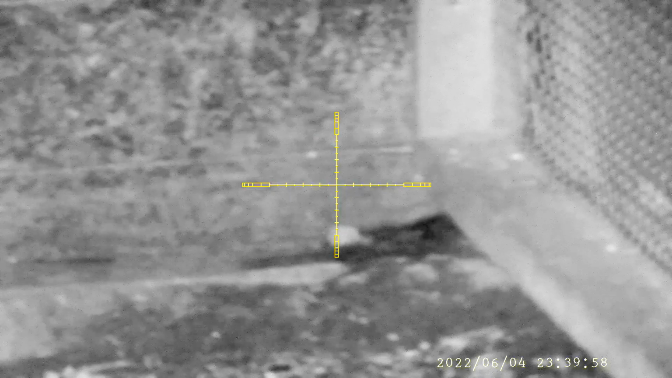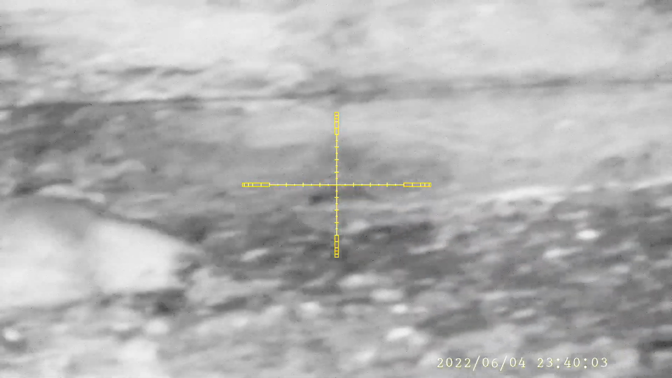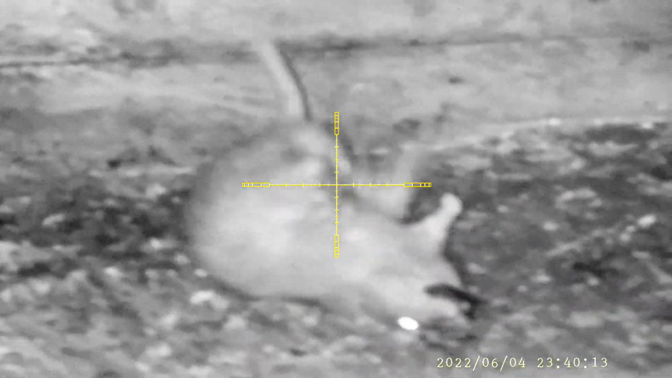Now that rat was only about 5 yards away. For holdover I was almost off the bottom of the reticle. In fact I shot 3 in this position, but only picked 2. One of them lying in the open just disappeared, got dragged off by the others.